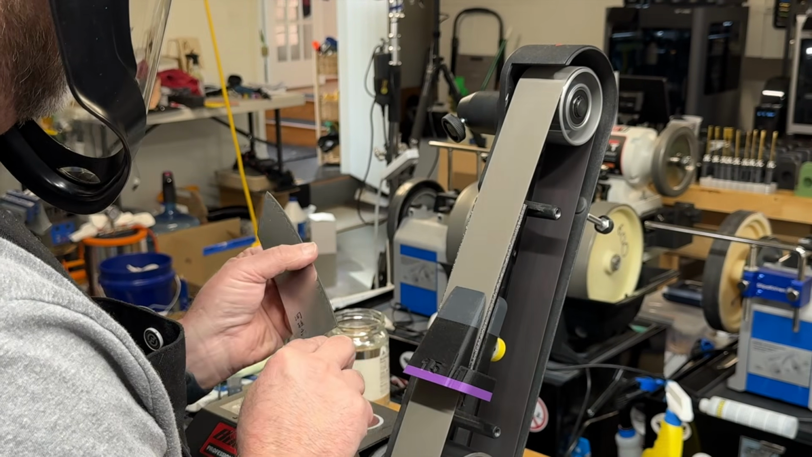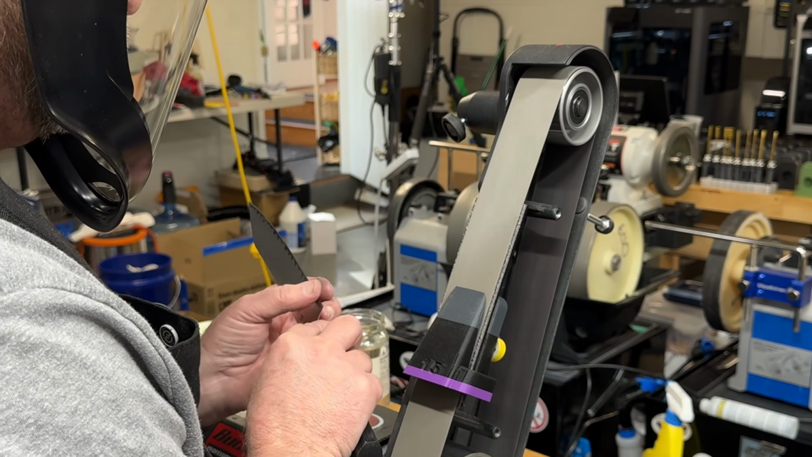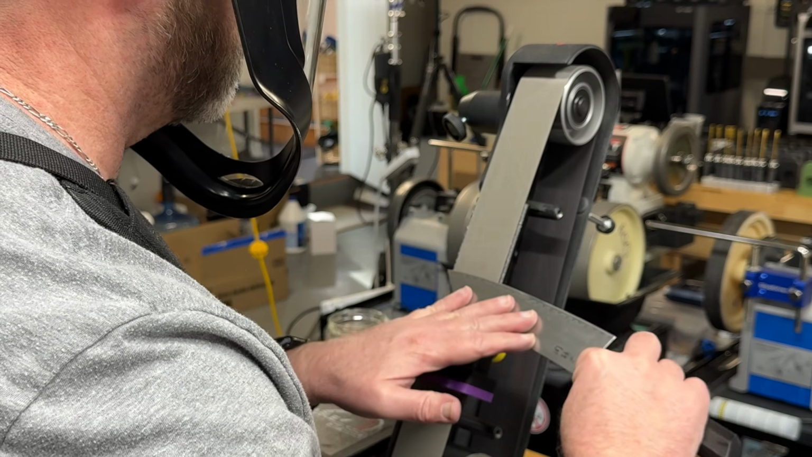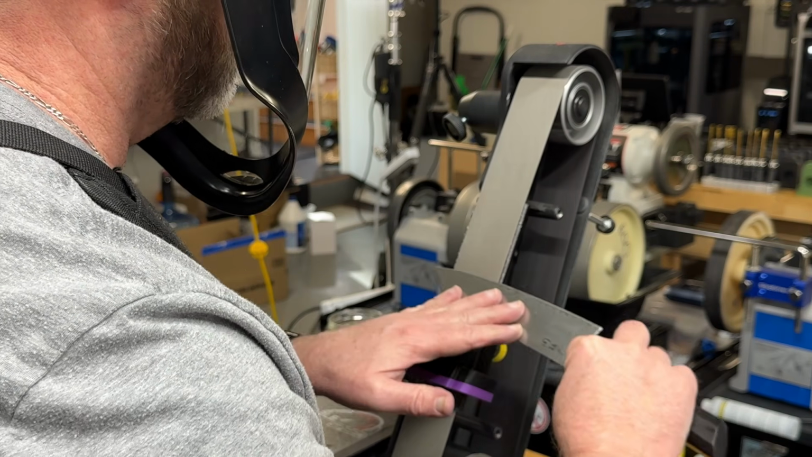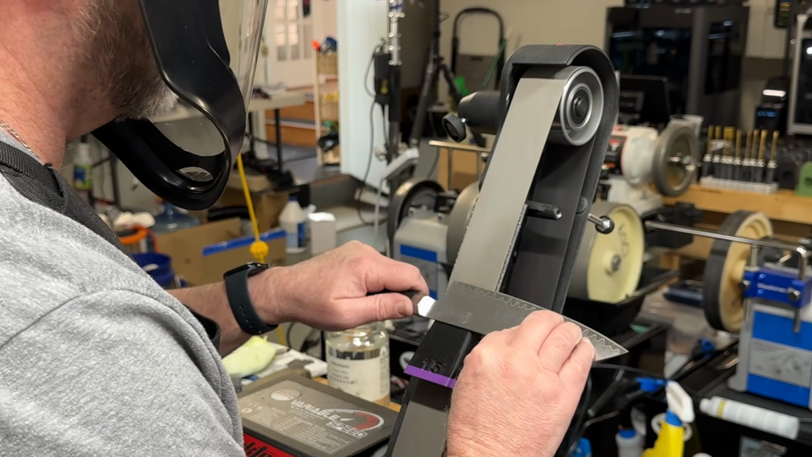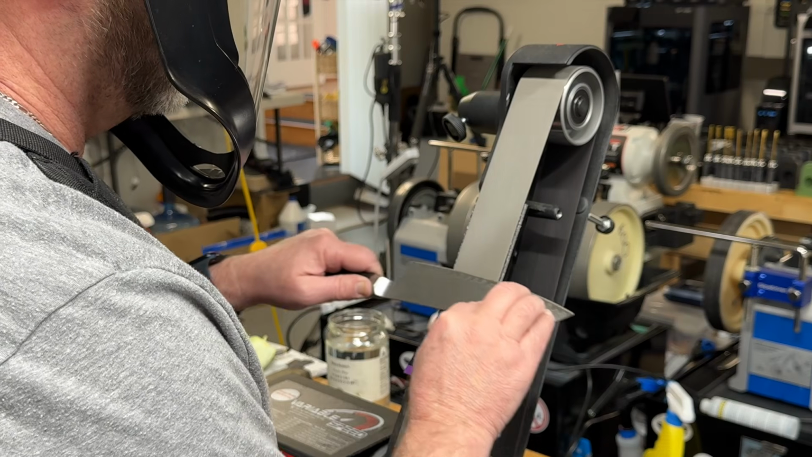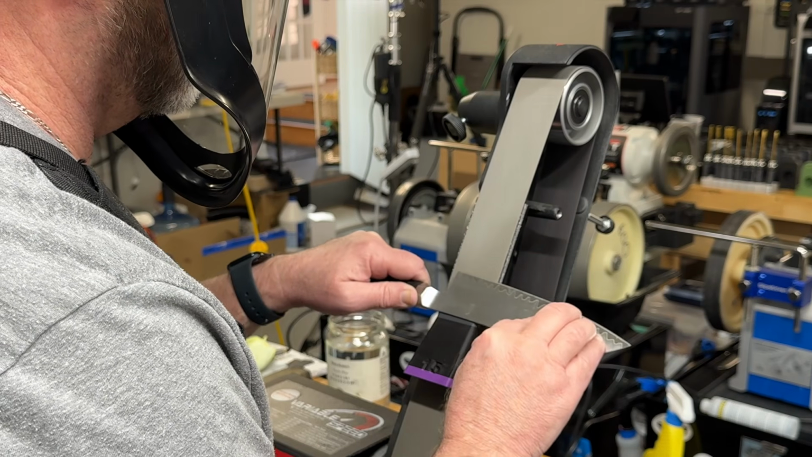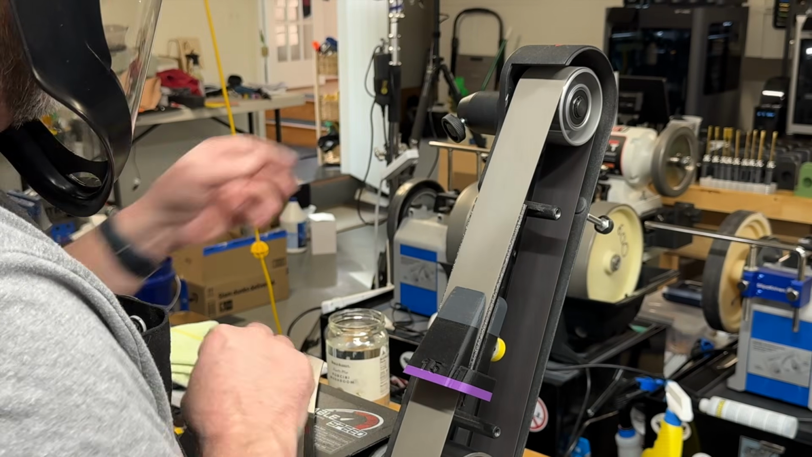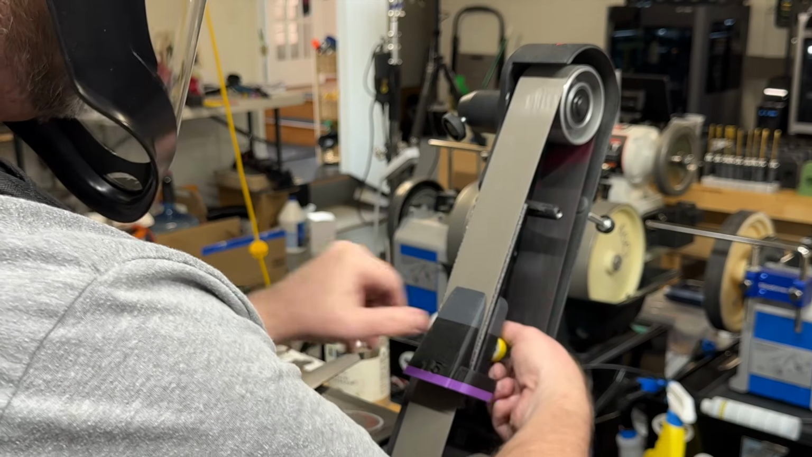Oh, I do have some cool news on the 1x30. A lot of the Vevor and Toolker guys have asked if we would make a set of these for that unit. We didn't want to do it this way because so many of those Vevors don't have magnetic platens, but Thor has a new design he's working on with no magnets. It's a really cool design. I've seen it, and I'm going to get a test unit, and when he's ready to go to market with it, I will let you all know.